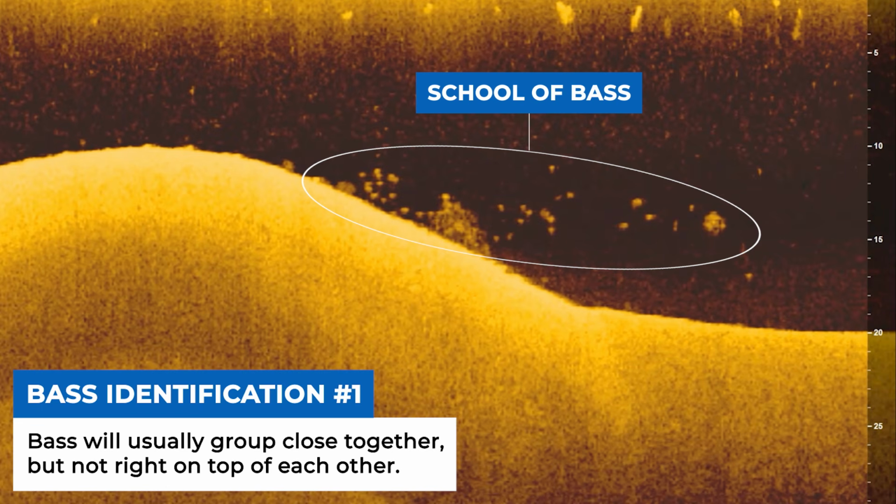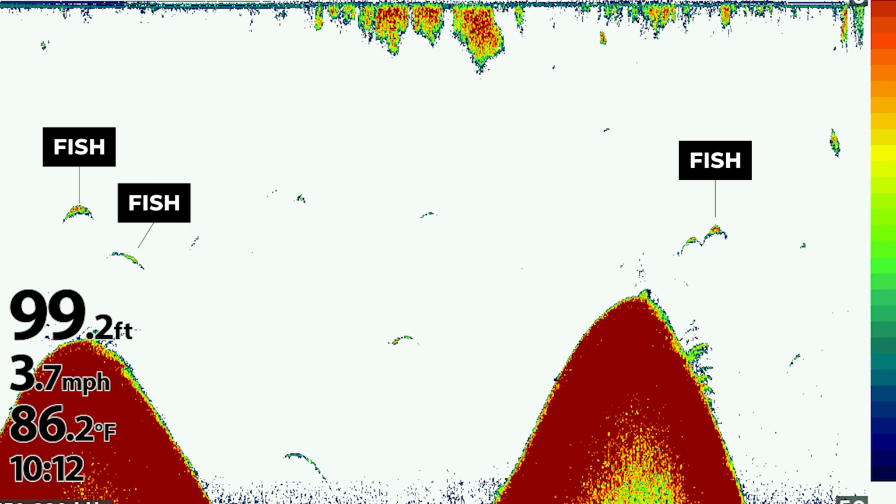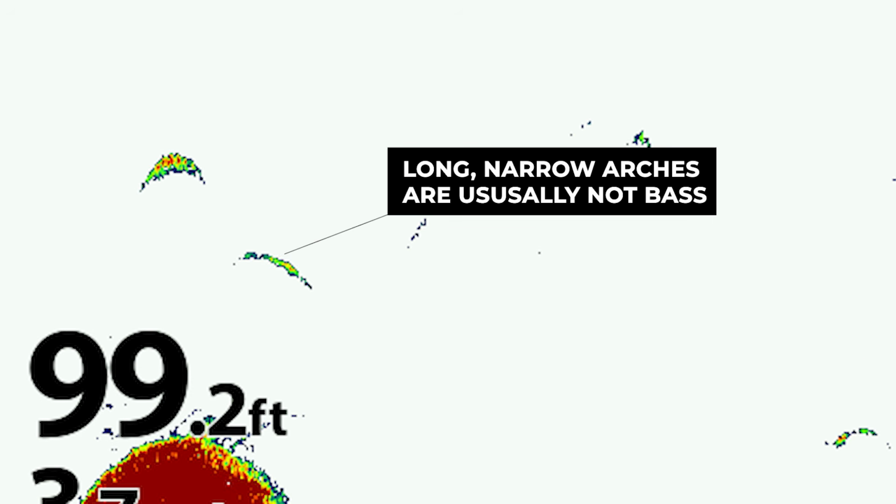To verify that these may not be bass, I switched over to the 2D sonar view on my Humminbird. Once I made this change, I could notice some very large arches on my 2D sonar. The settings I have on my fish finder will not produce this large of an arch unless I'm looking at an 8 or 9 pound bass.